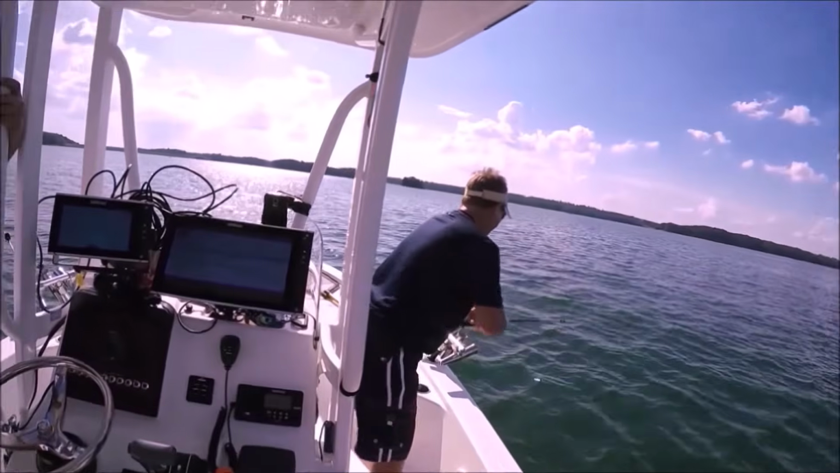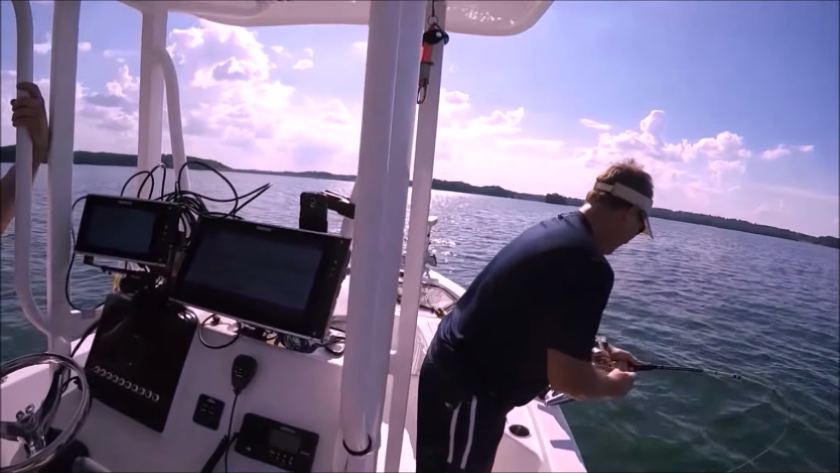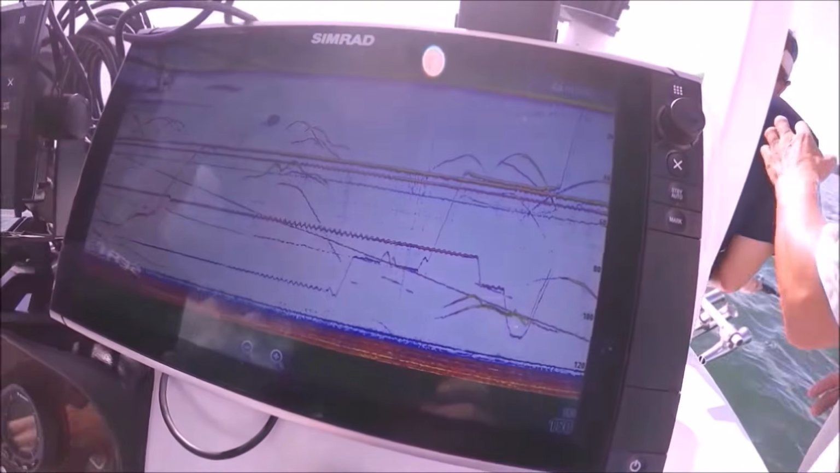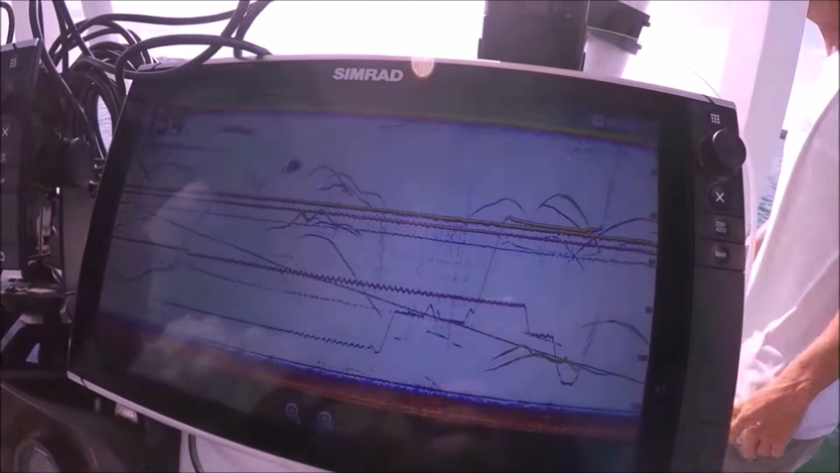All right, this is what happened. I want to show you on the screen what just happened. Take them on up there around that trolling motor so they don't wipe out that other rod over there. Go on up there. They're way down around that motor.